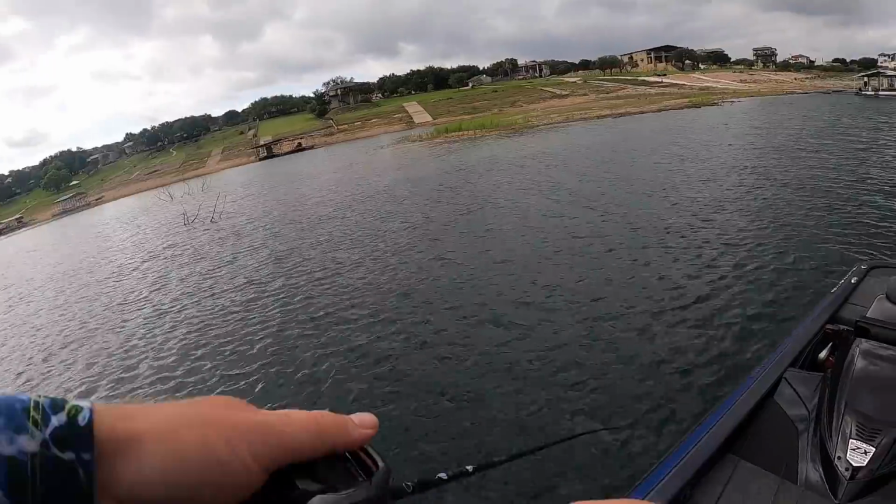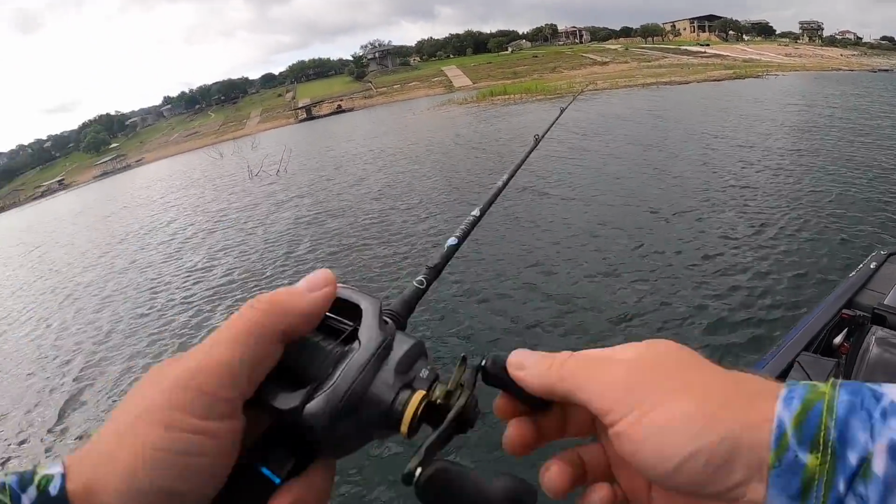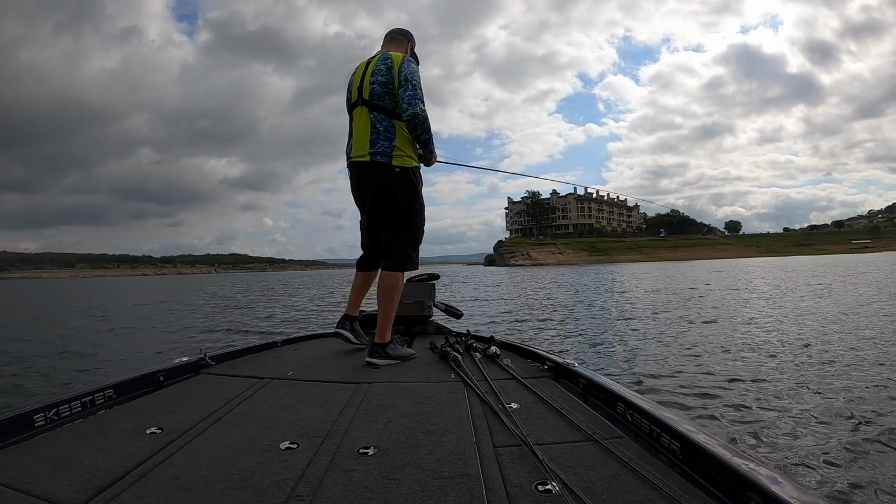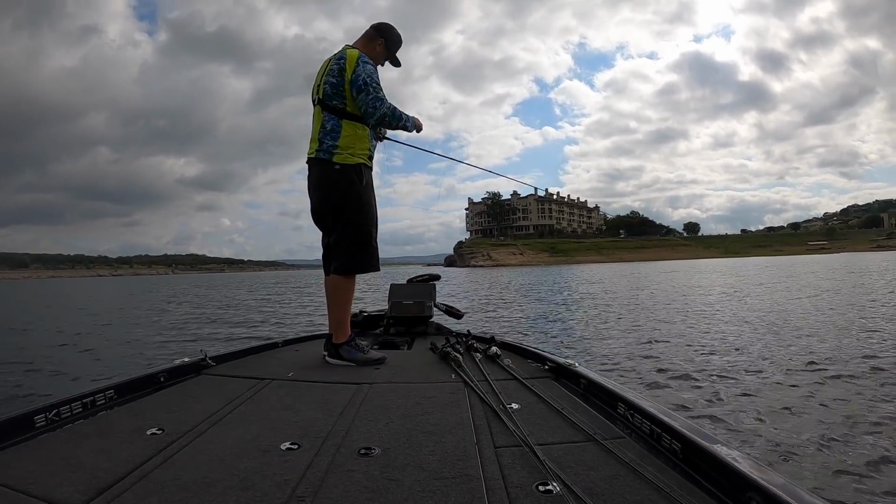Nice ledge right here. That fish was sitting right on the edge of it. And there are a bunch of other fish right here. They're swimming around everywhere. There's a tree out here in front of the boat. This spot is definitely loaded. Man, come on.